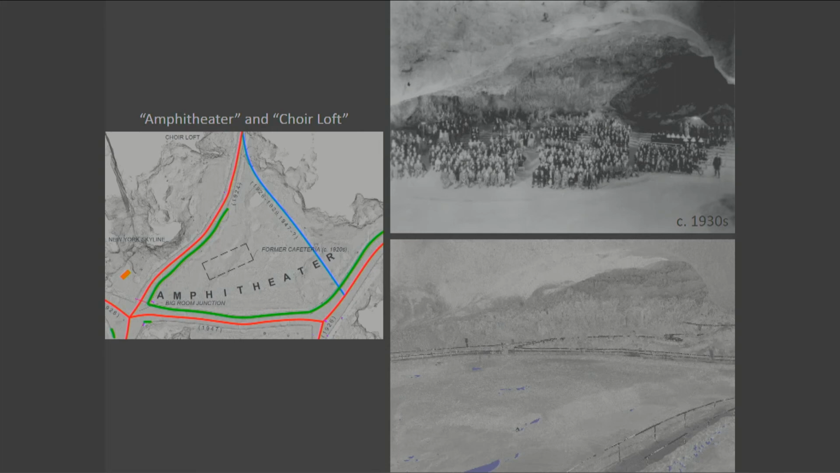A less obvious but equally beneficial use of the TLS data proved to be the observation analysis of subtle remnants of landscape characteristics from former periods that were difficult or impossible to detect from the field, such as former trails. An excellent demonstration of this point can be seen at this area, which is known historically as the amphitheater. Today, this area is known by rangers somewhat inaccurately as the old lunchroom.